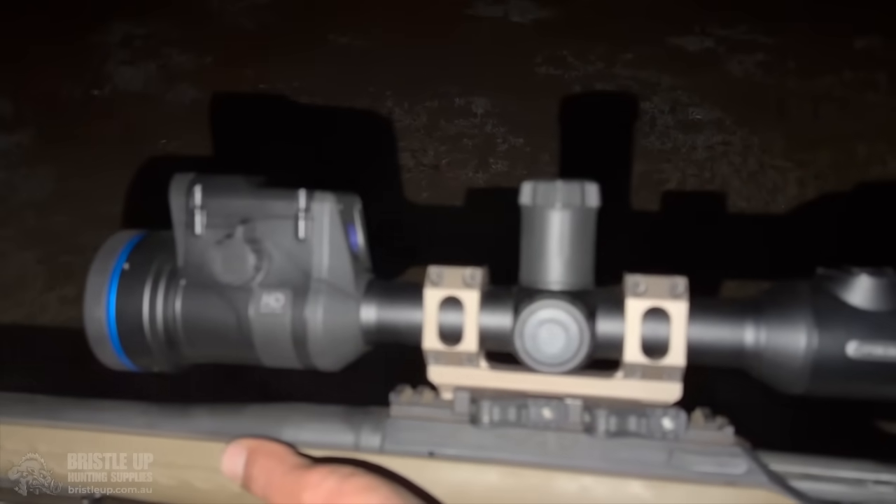Yeah, look at the fog has rolled in. The thermals are struggling a bit. I might get out the Ace S60R and see if it does any better. I've been using the Pulsar Thermion XL60, and it's actually not too bad.